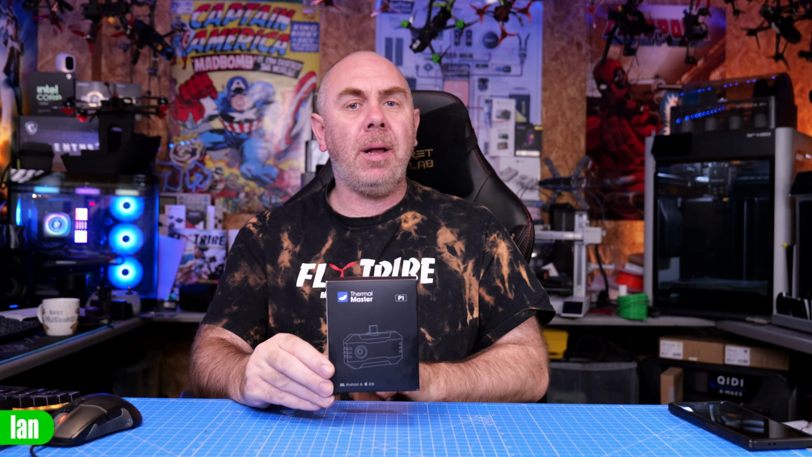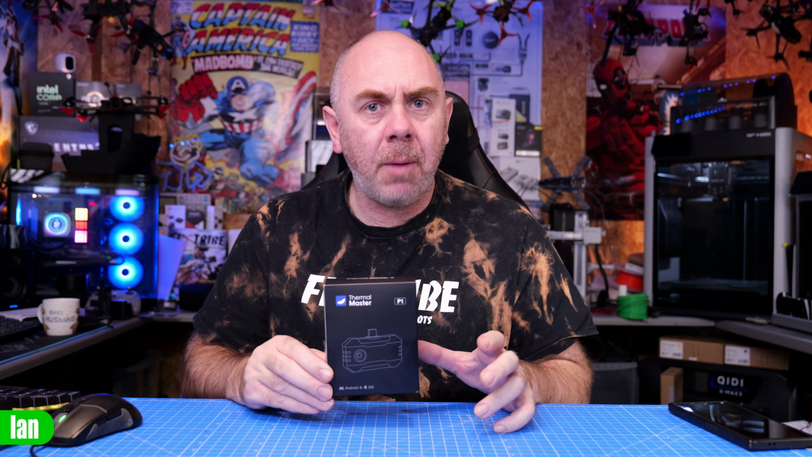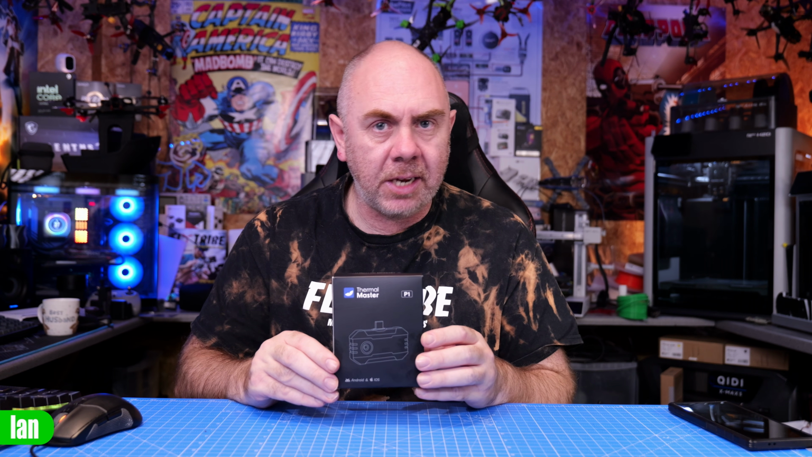This is the Thermalmaster P1. It is a USB-C thermal camera designed for your smartphone for everyday thermal use. What's incredibly interesting about this camera isn't the spec, it's the price, because this camera is available for as little as £100 right now. In fact, this is the cheapest camera that I have seen from Thermalmaster to date.